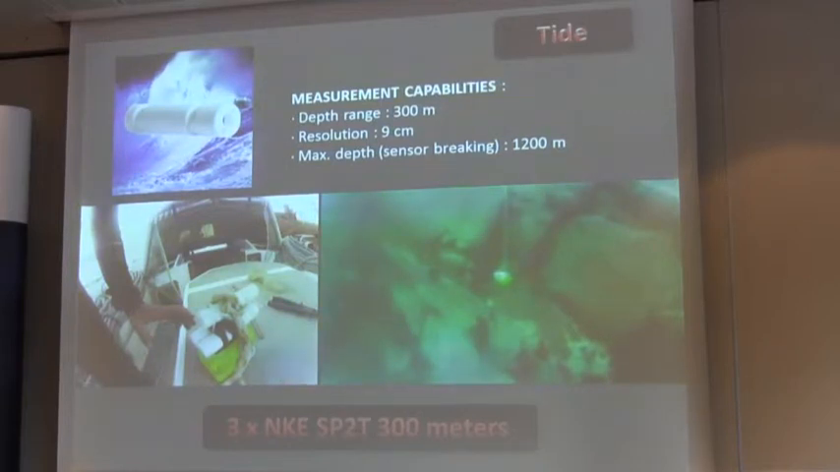Also, there is tide. Tide is very important. Because of the transport difficulty and the short time, I need to find a solution to bring a tide gauge with me. So I chose to use an NKE 3, in case one doesn't work. This is not a very accurate tide gauge, but it's enough for what we have to do. This is a 300 meter one.